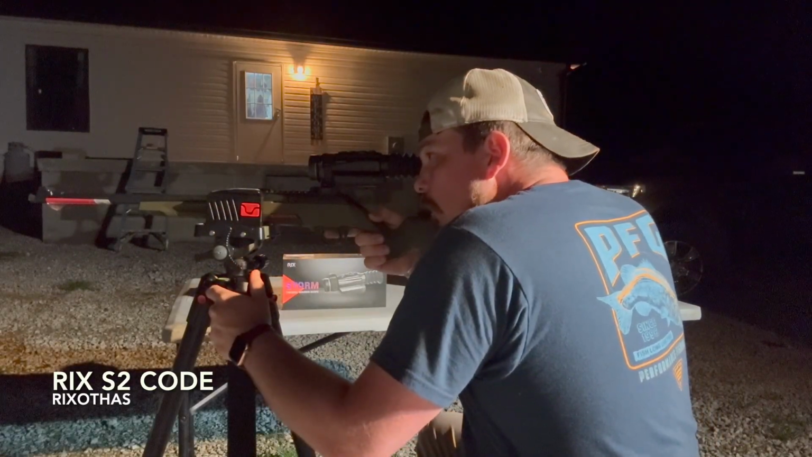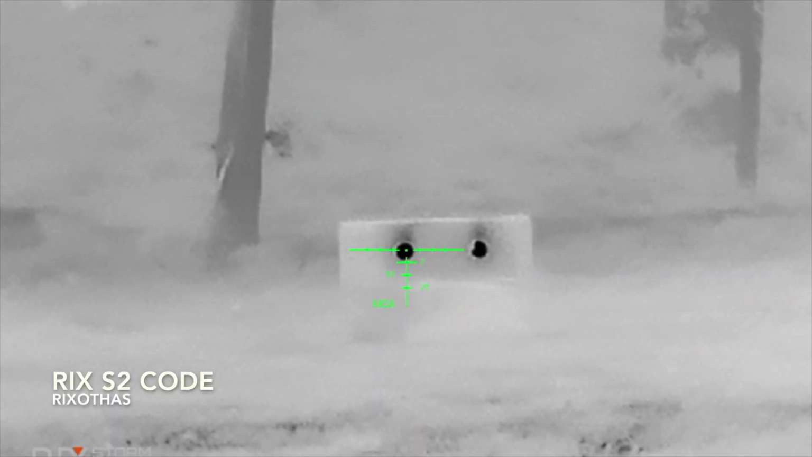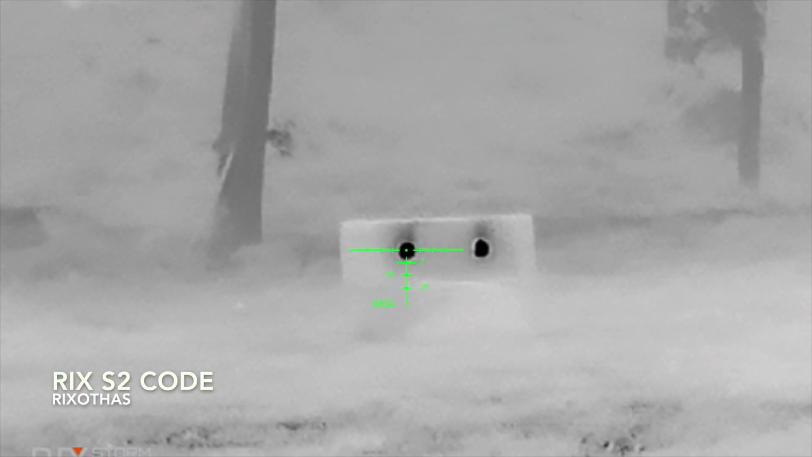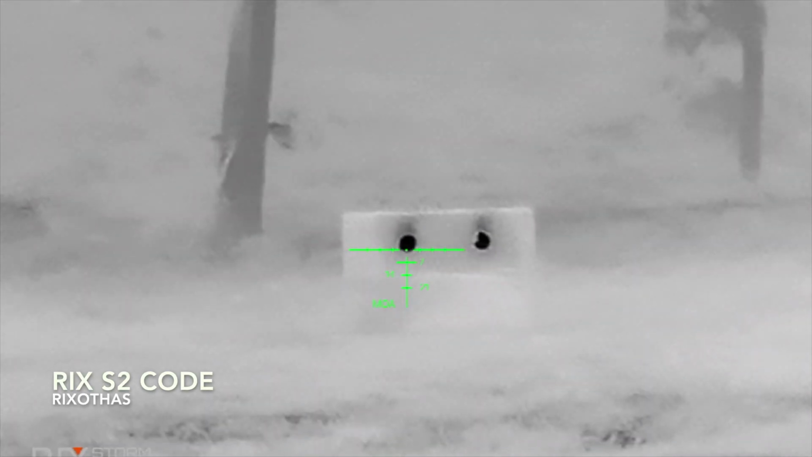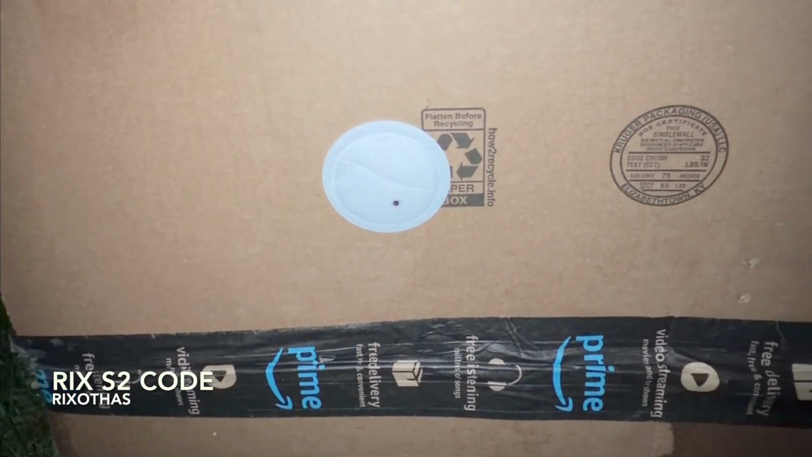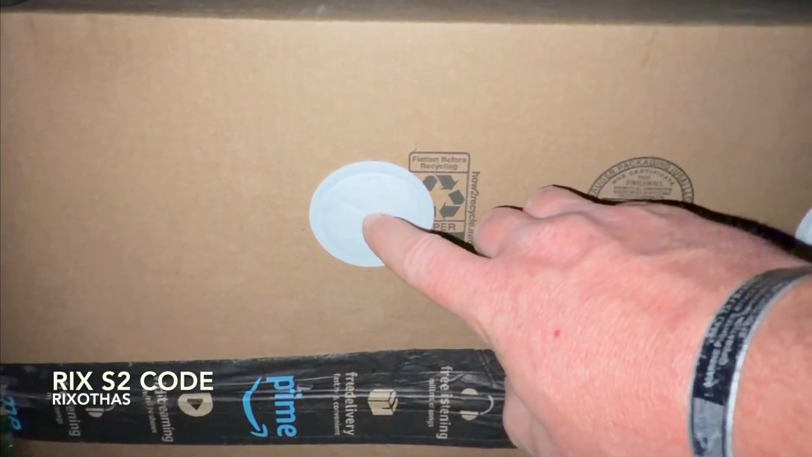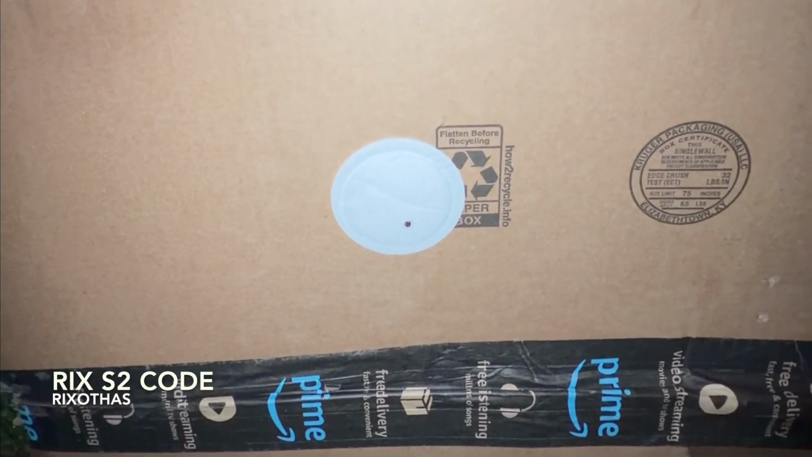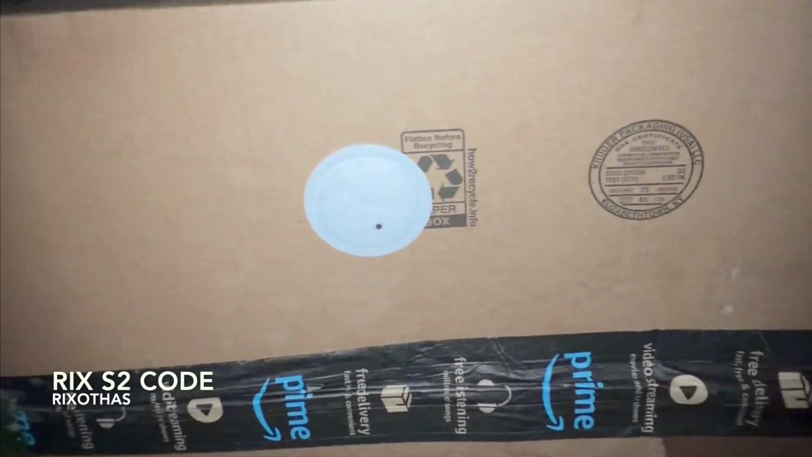All right, so should be back to recording. Take it off. All right, one shot. Let's go check it out. All right, so there we are. I was trying to hold dead center and I shot just a little bit low. So we might try to bring it down just a touch.